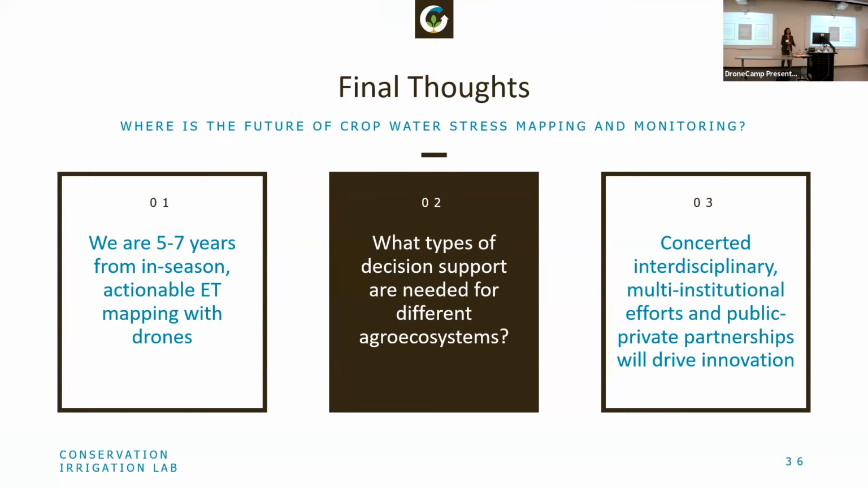It takes a long time to do the image processing. It takes a long time to do the mapping. And that's one of the things that's holding us back, but we keep getting better with that too.